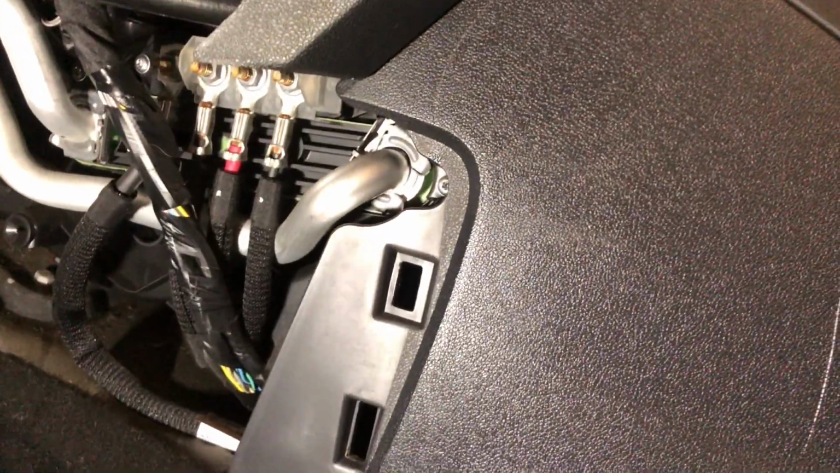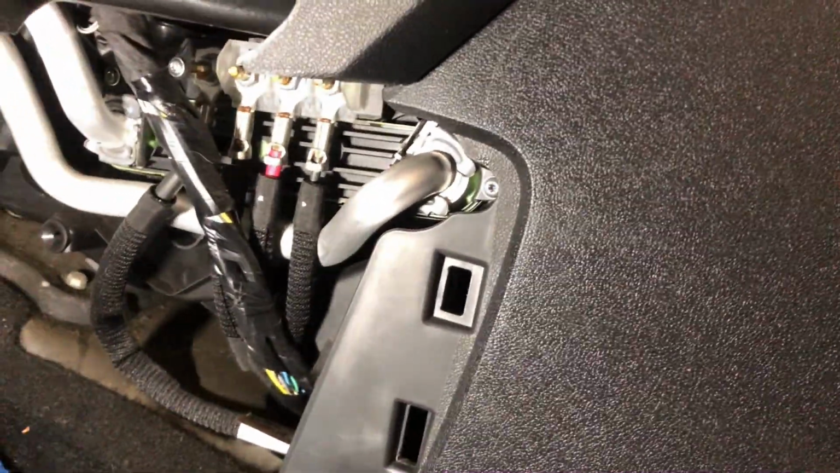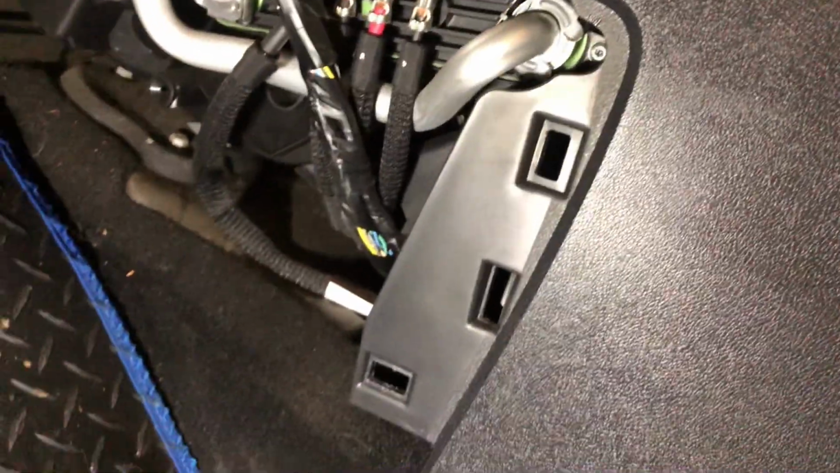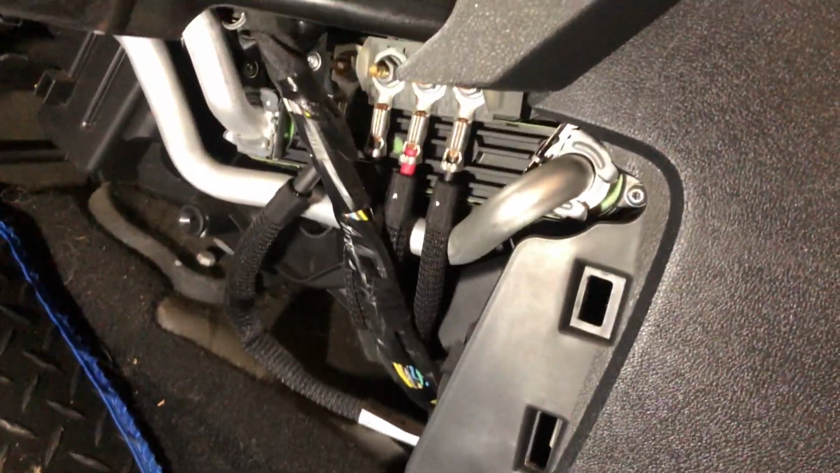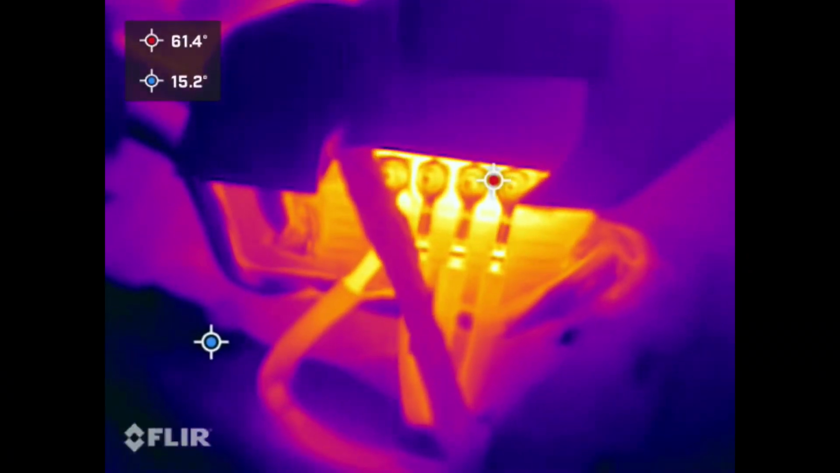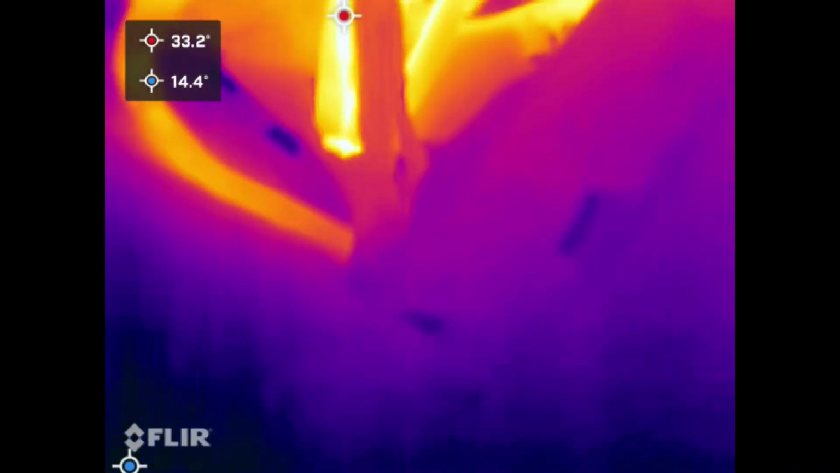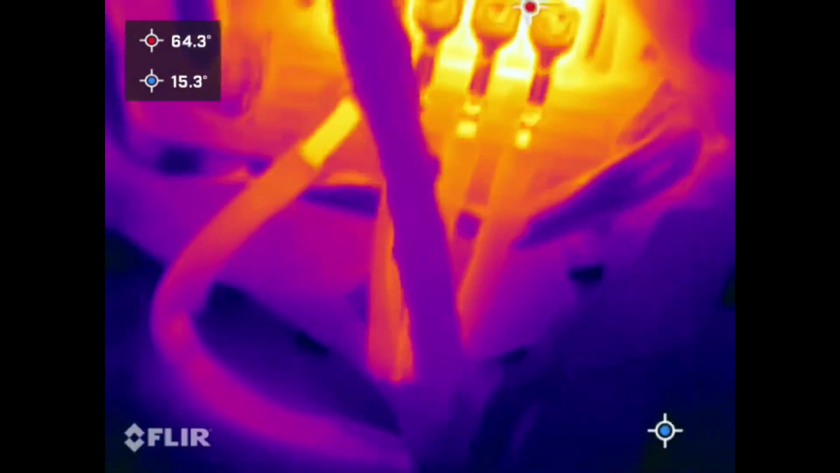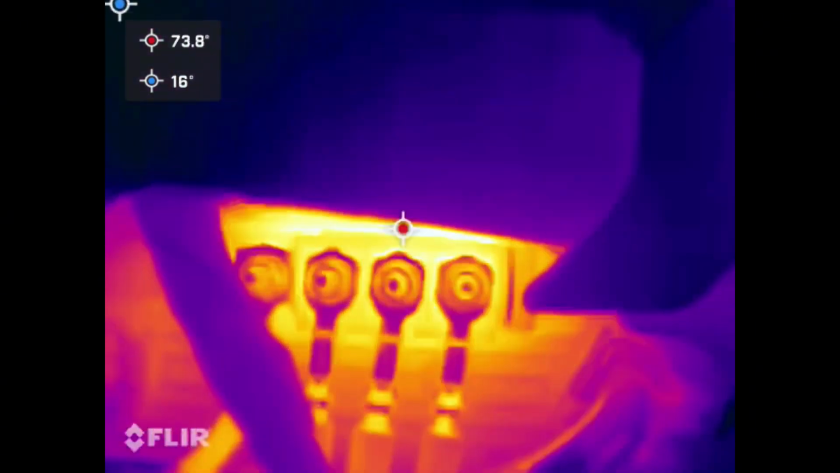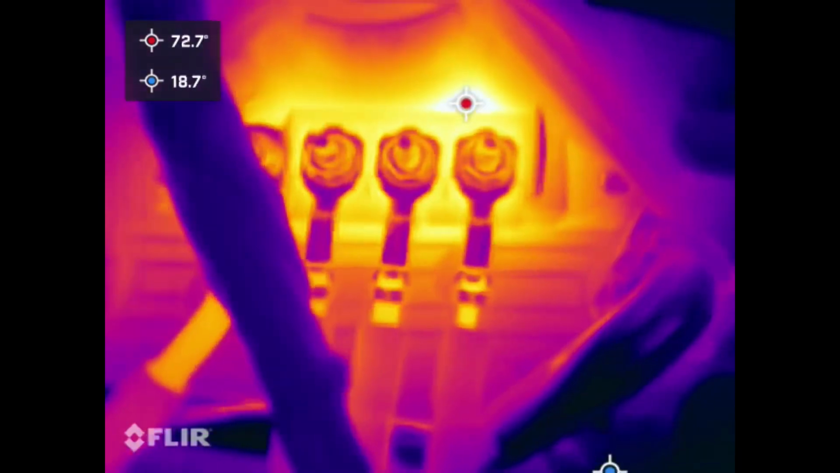Right, quite some time has gone on. I've done a bit more stripping out. Back to the thermal imaging. Now I've got another cover off here. This is what you can see with the naked eye, and let's see what you can see with thermal imaging. Right, that's what we can see with thermal imaging. As you can see, the live cables that are going to that control module up there are really, really glowing.